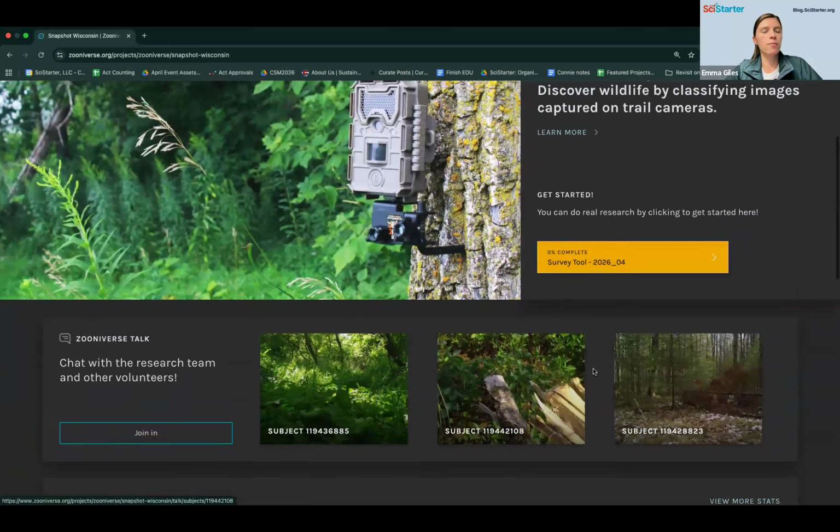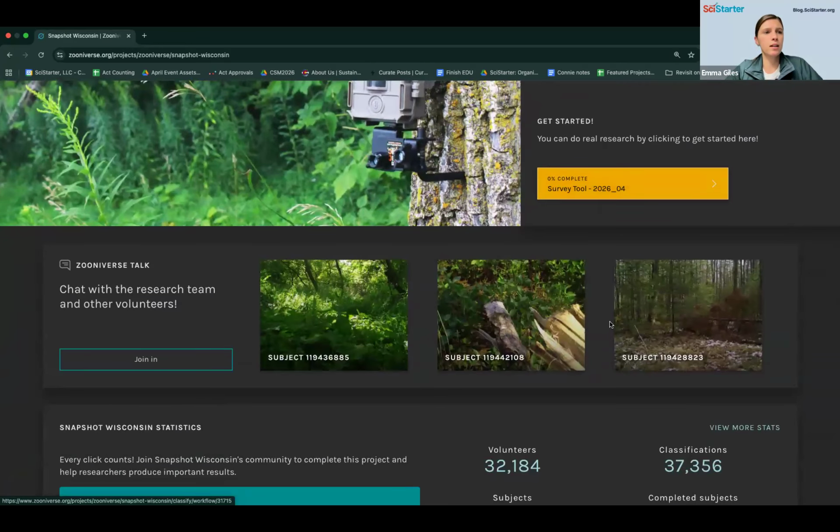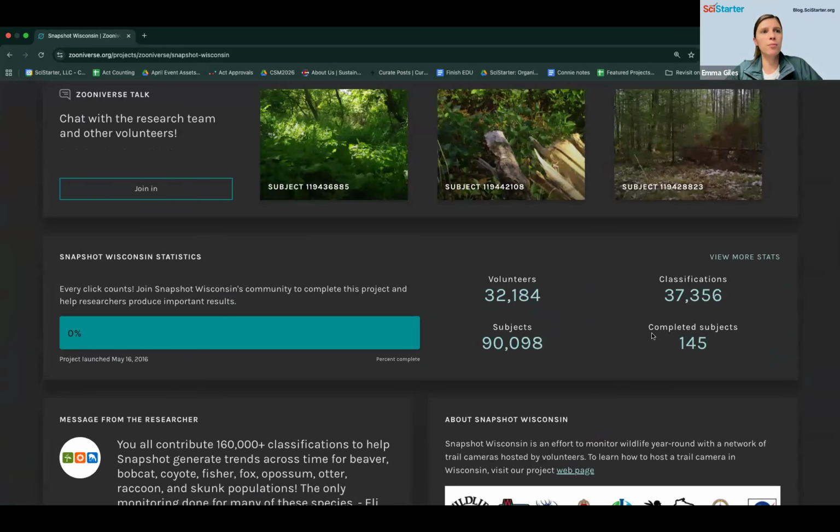And I'll reiterate too, or rather, I'll ask. We have 0% complete right now because we've been able to complete 145, but we've done much more than that. So what does complete mean? Completed subjects are photos that have been classified multiple times by multiple users, and so it reaches a consensus.